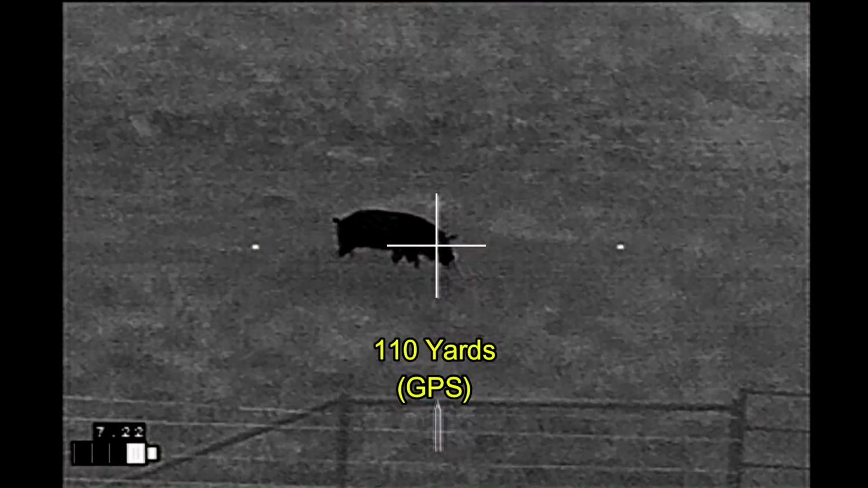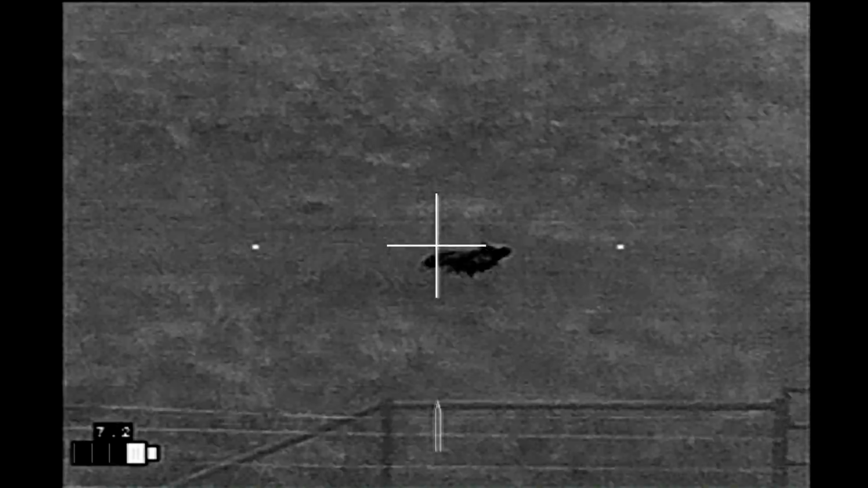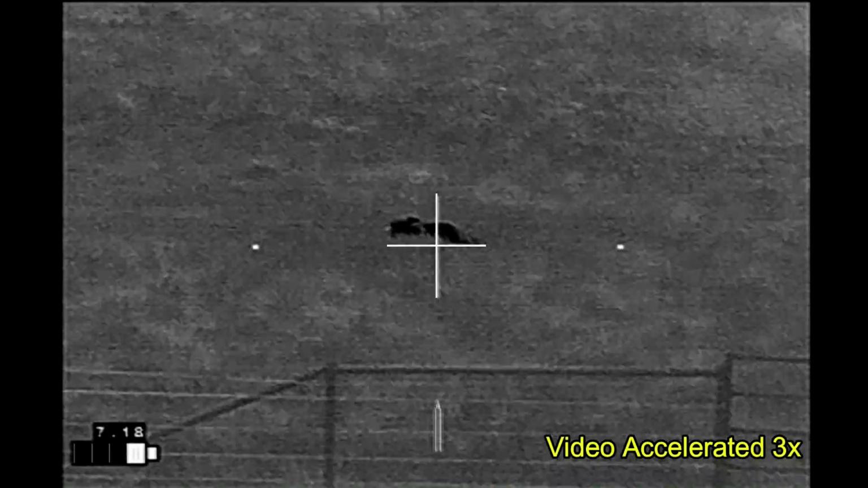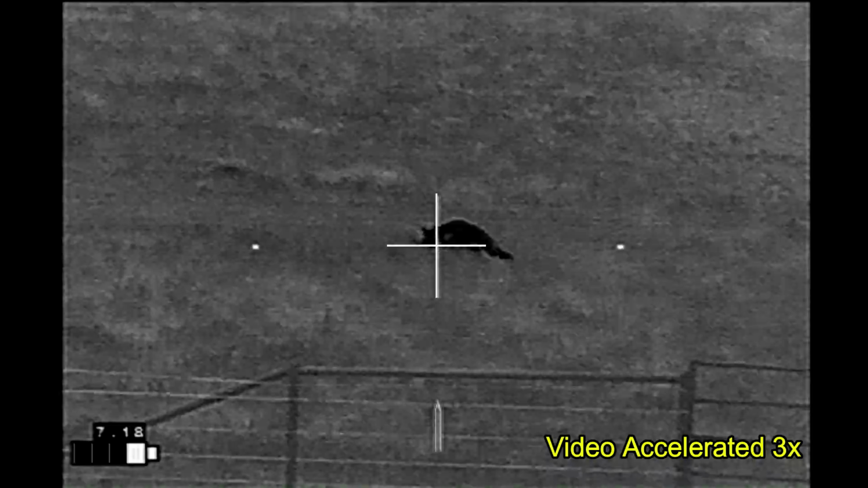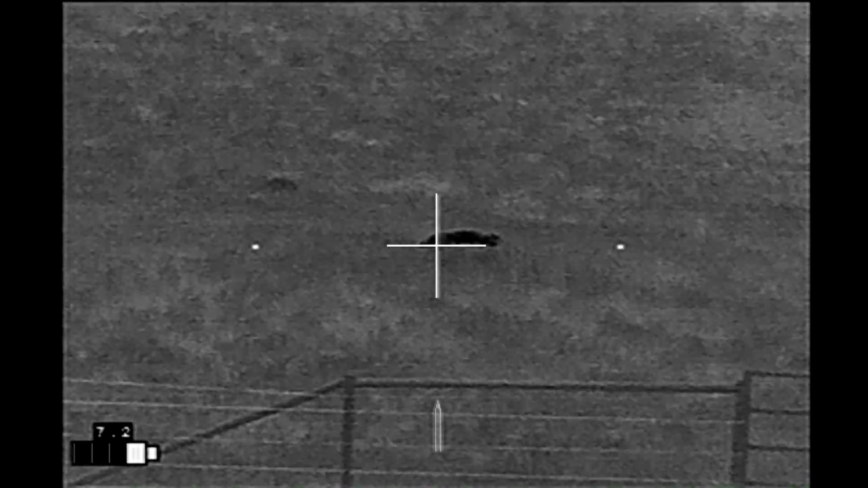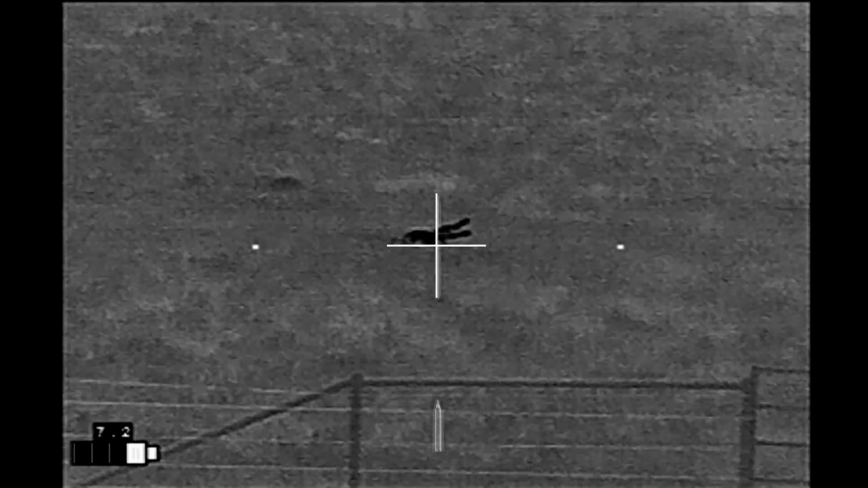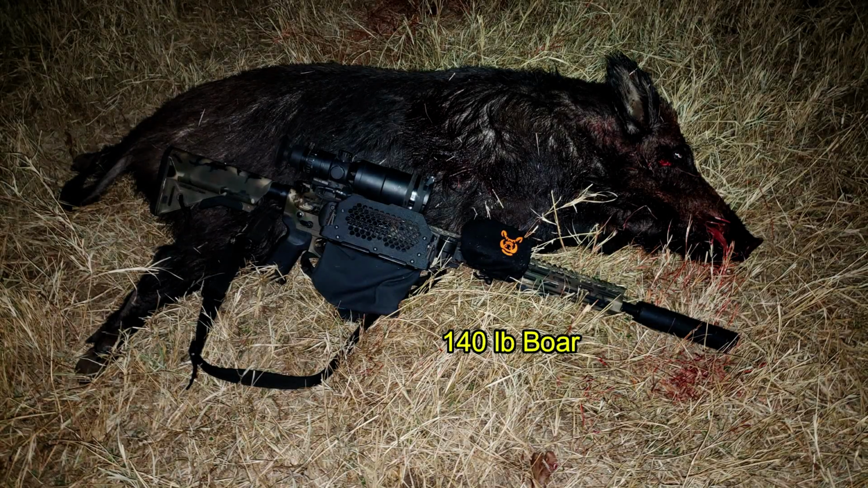And here's the last boar in real time. This shot was taken from about 35 feet higher up in elevation, and the hog did not immediately quiet. And so I felt it needed a follow-up shot. And then it stilled. I thought this hog would be larger, but it was only a 140-pound boar.